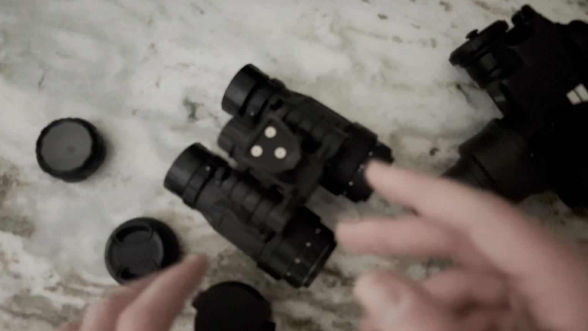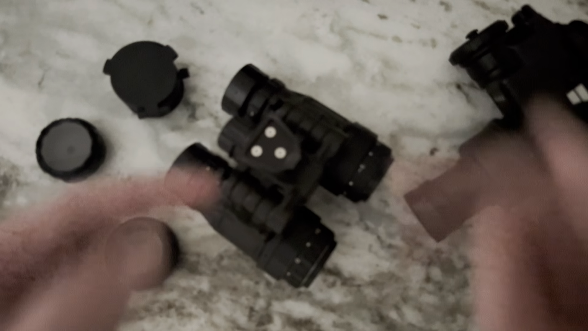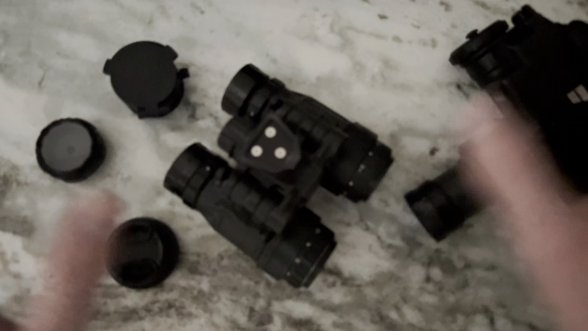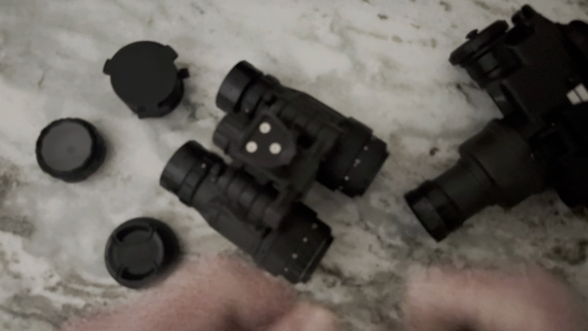I feel like using irises to dim the image is kind of funny. Using it for close-up focus makes sense if you're doing a lot of that. Dimming the image is kind of weird. Just get manual gain. Yeah, hope you guys enjoyed this silly little rant.